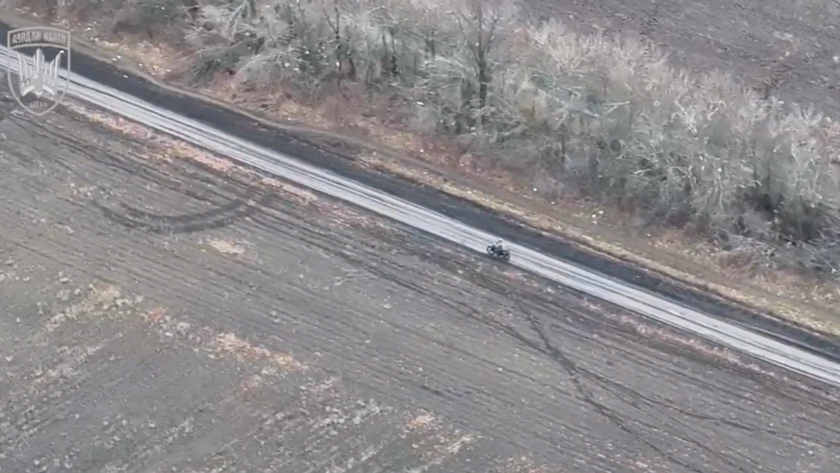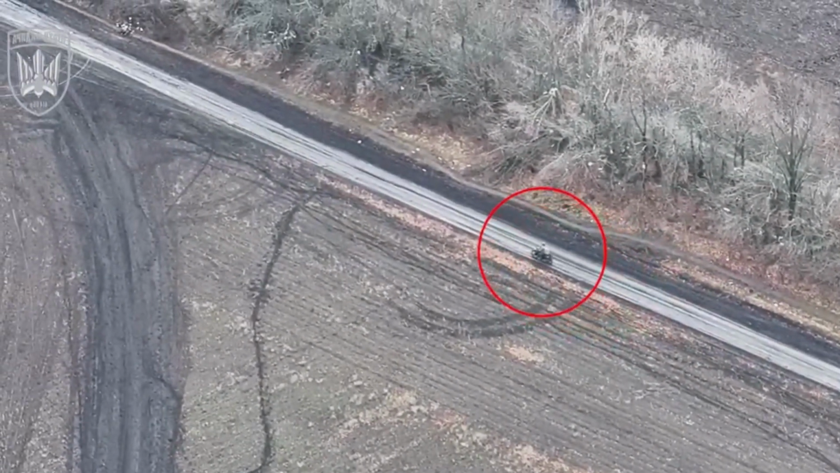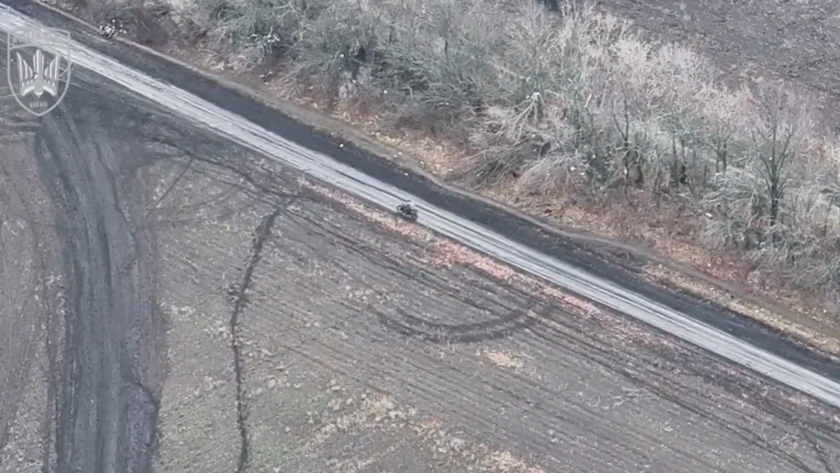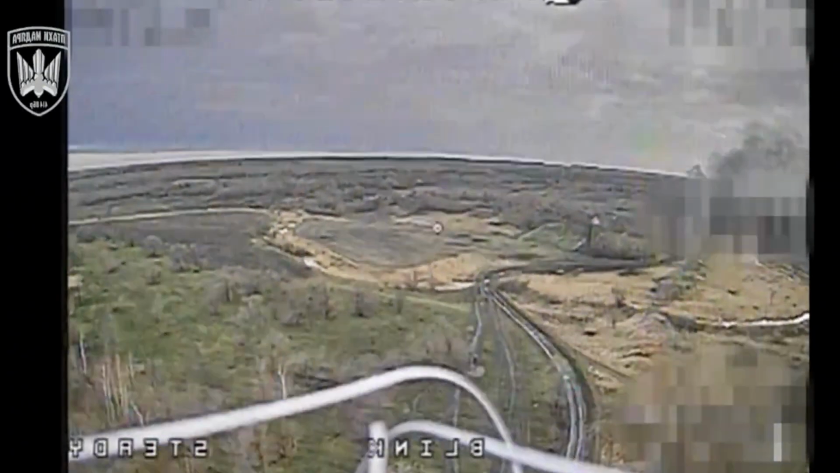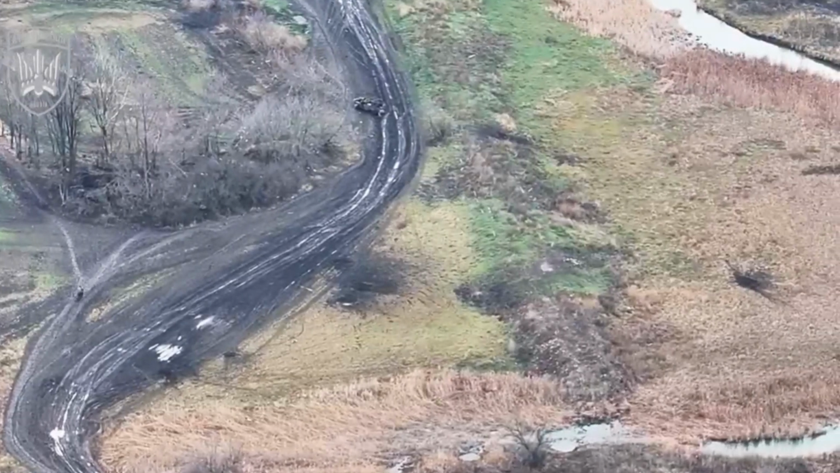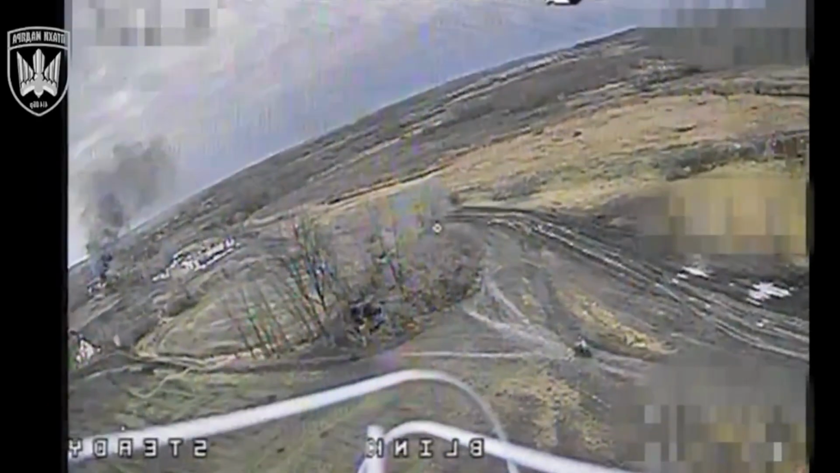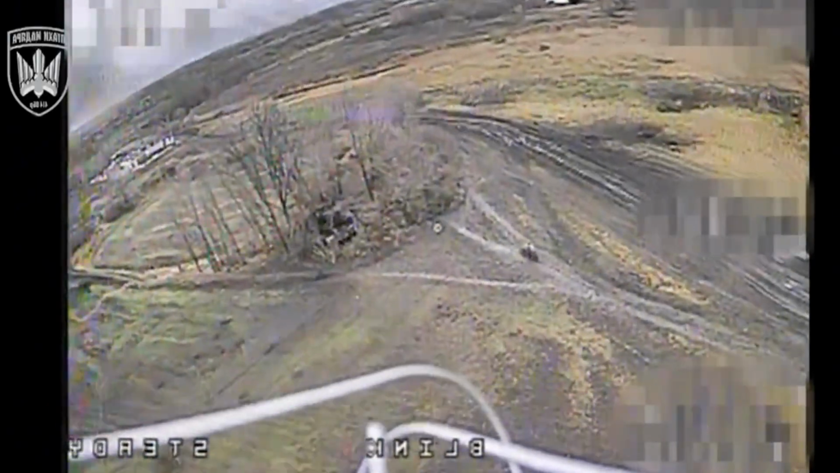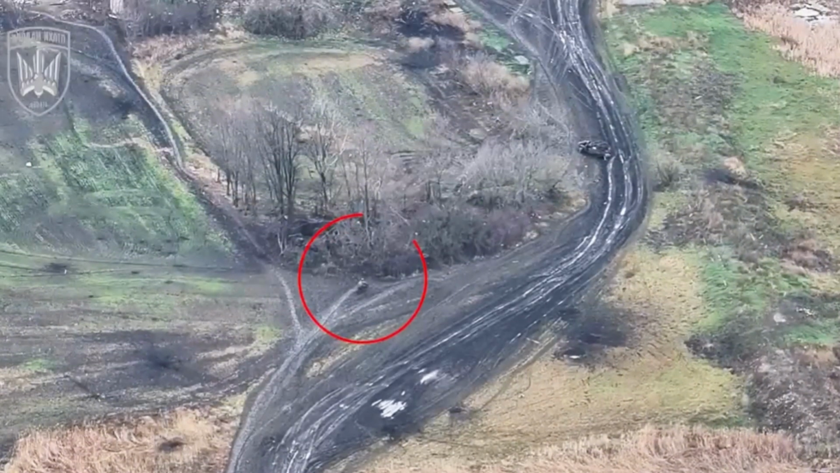A Ukrainian drone detects a Russian soldier moving along a muddy dirt road after recent rain. From above, the operator lowers altitude and begins closing the distance from behind while maintaining steady visual contact. On the ground, the soldier continues along the road, unaware that the aircraft is approaching. Moments later, the drone accelerates, descends rapidly, and commits to the strike before the soldier has time to react.